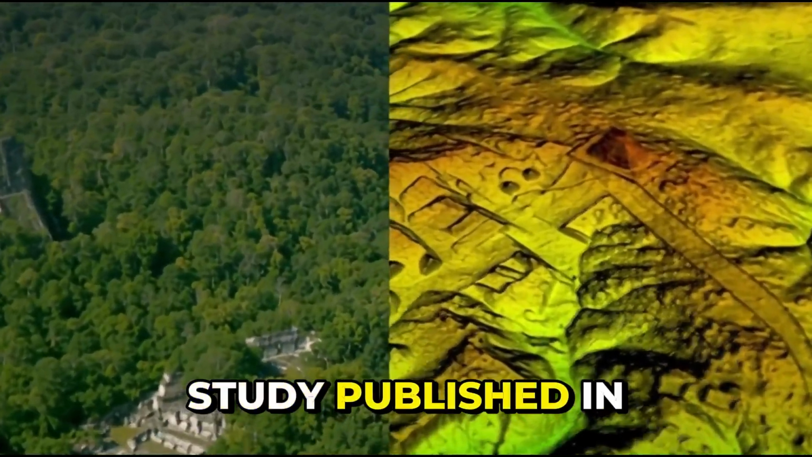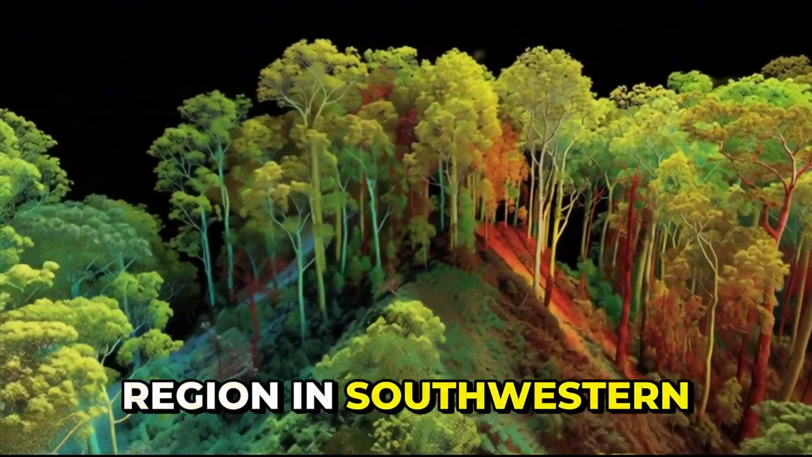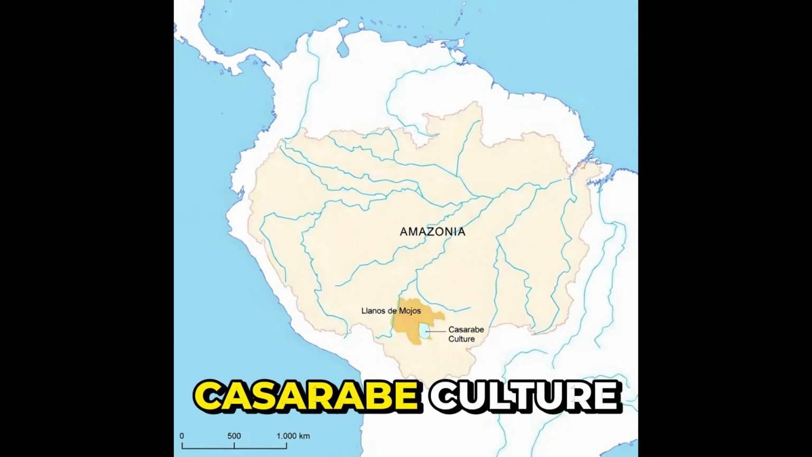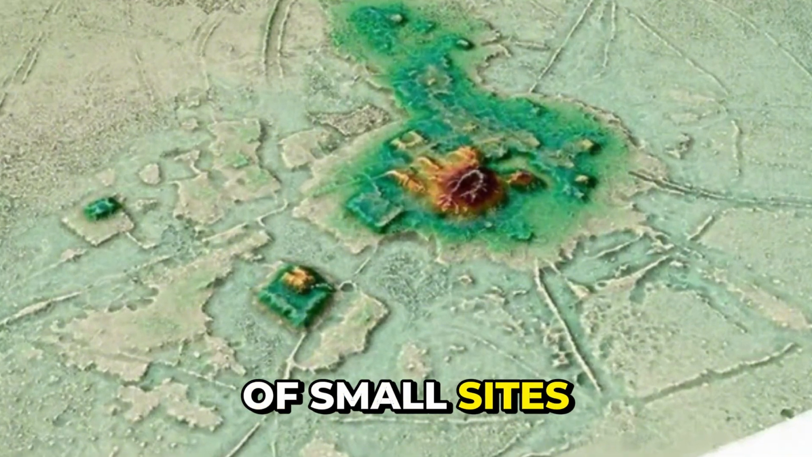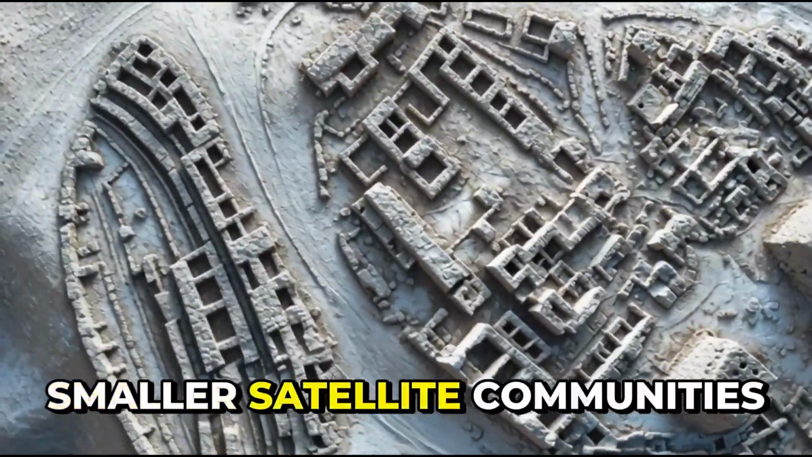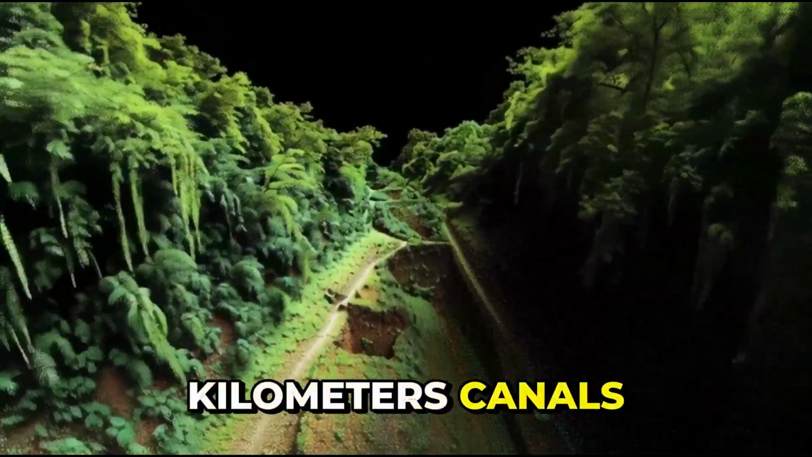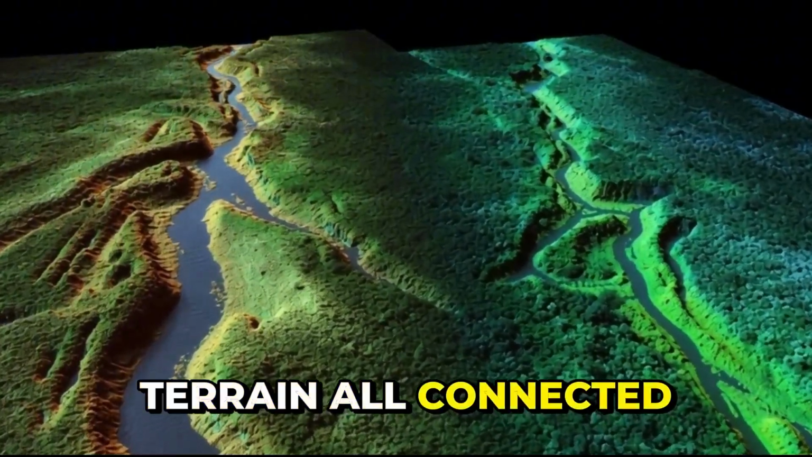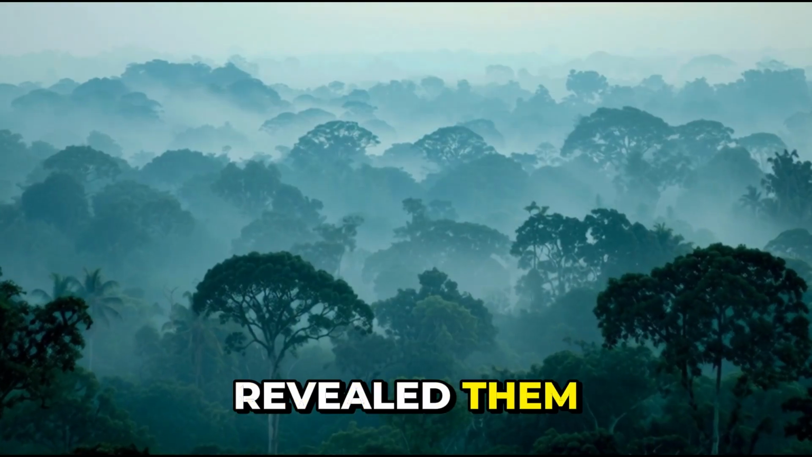According to the study published in Nature, researchers applied LiDAR scanning to a region in southwestern Bolivia, an area associated with the pre-Hispanic Casarabe culture. What emerged was not a scattering of small sites. It was a system. Large settlements, smaller satellite communities, causeways stretching for kilometers, canals, reservoirs, and engineered terrain, all connected, all planned, and all invisible before the lasers revealed them.